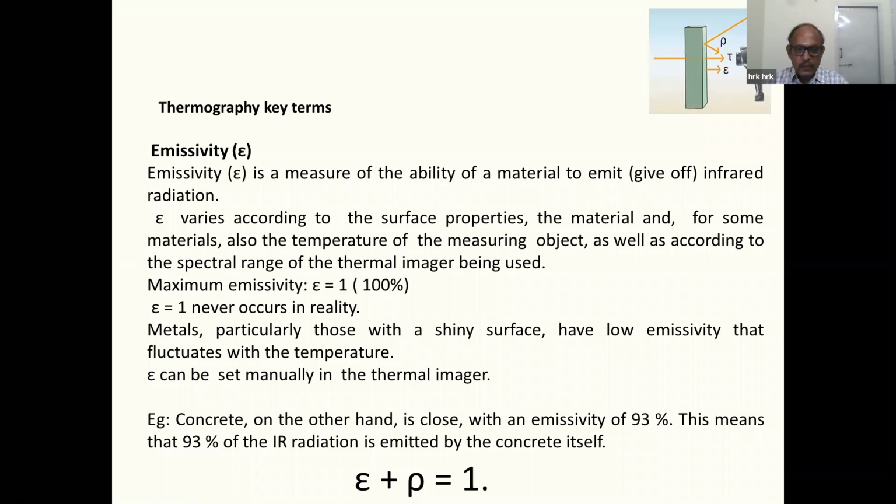For most objects, we have got an emissivity range from 0.3 to 0.98. As in the similar concrete case, when 7% of the rays are reflected, 93% from the emissivity of the object itself will come.